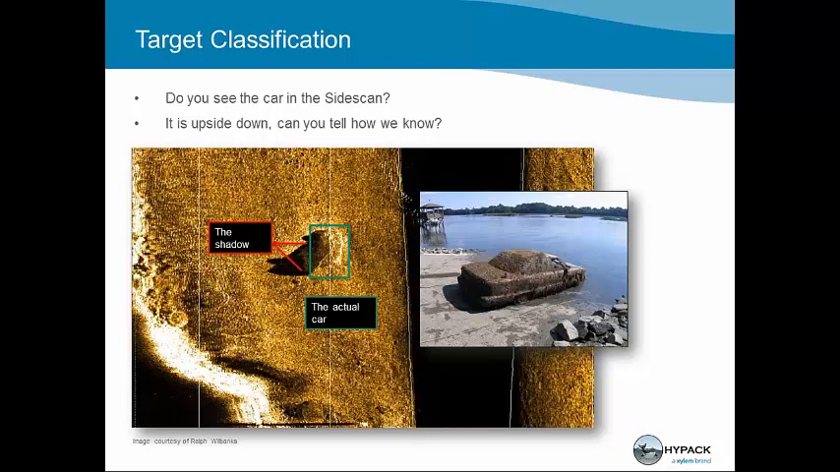It's upside down. A lot of time, cars, when they go in the water, they'll turn upside down. The engine will be heavy. Air will accumulate in the back and the car will roll over. You see the car on the right, that's the same car that you see in the side scan image. By knowing this information, the diver was able to walk in and dive right to the car.